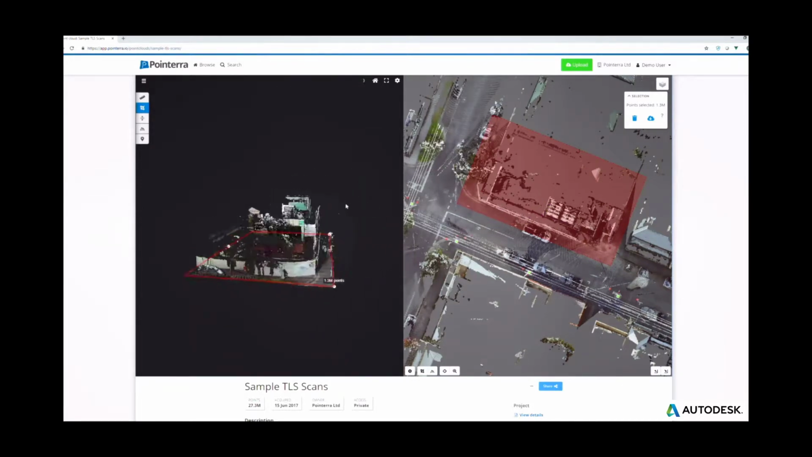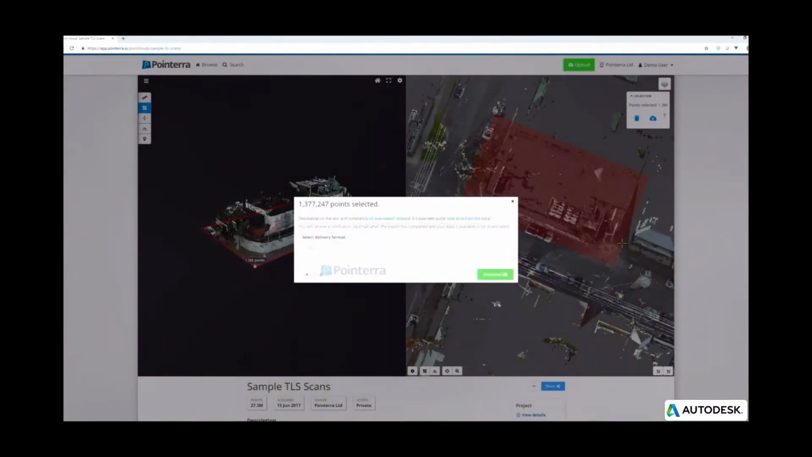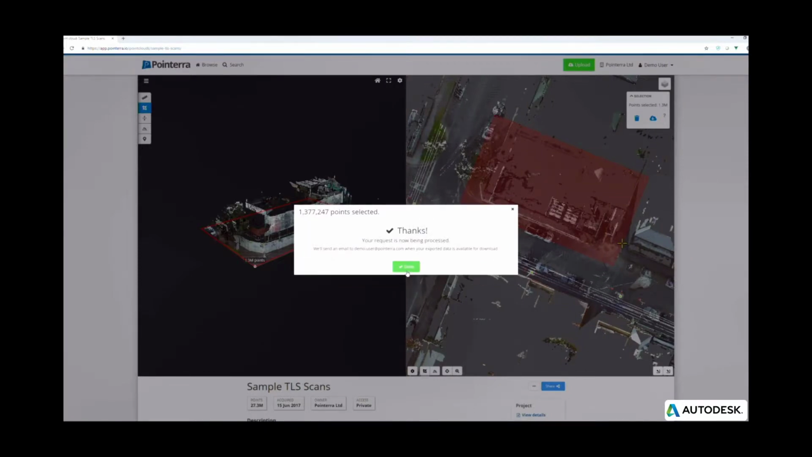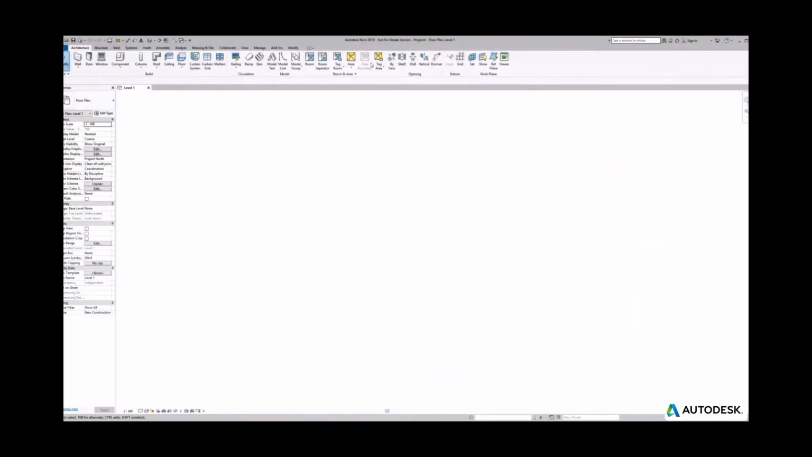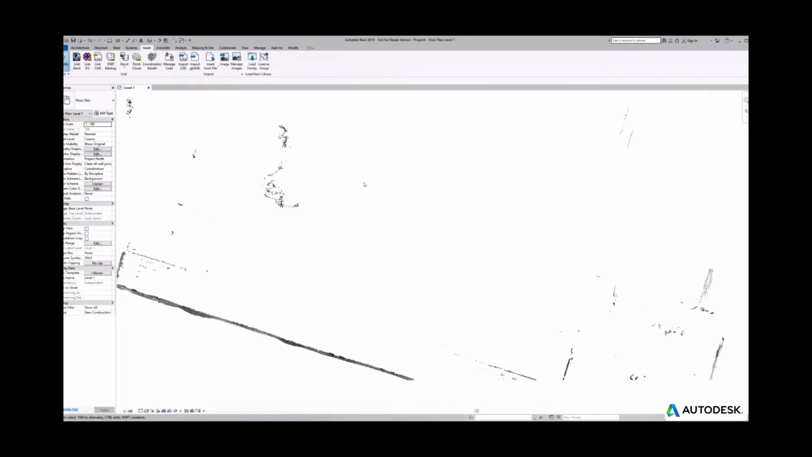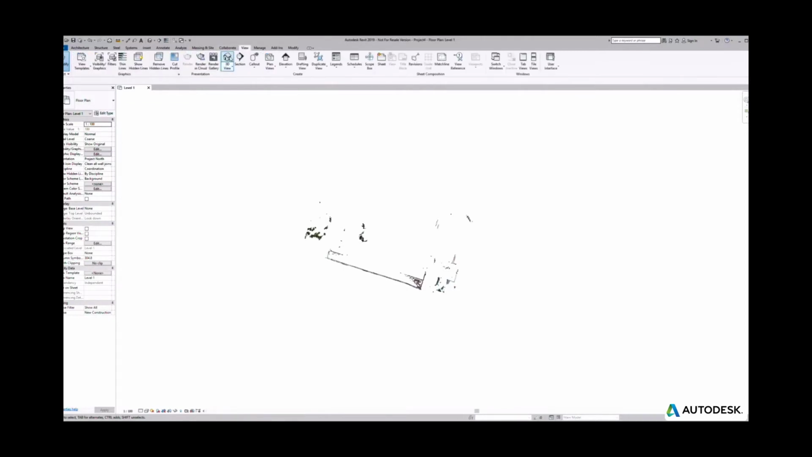So for example, if you upload or receive a LAS or an E57 file and want to use that data in Revit, but converting the data to a readable file format takes time, you only want a portion of the data set, not the whole project, you can easily clip and ship the data using the Pointerra export function. Simply choose the data set, clip the desired area you want to export, select the file format, in this case it was Recap project, click download, and you'll receive a file that you can instantly import directly into Revit. So we've opened up Revit, click the import button, and you can just see that clipped area directly from our web portal straight into Revit.